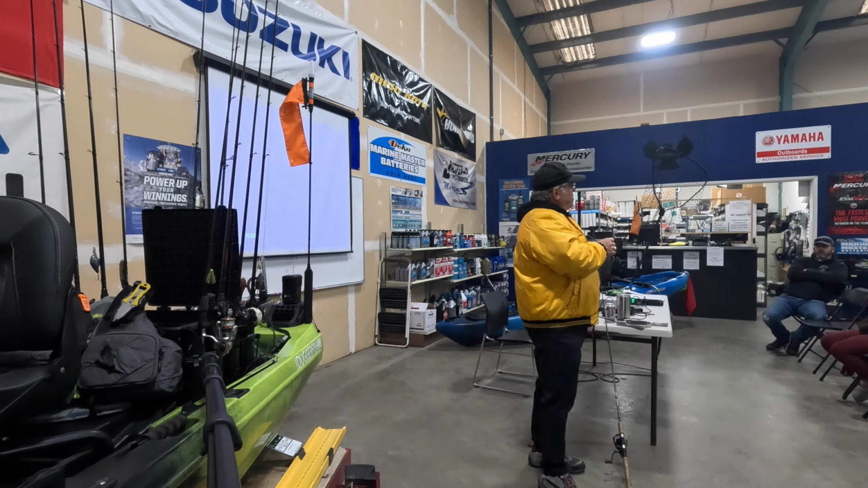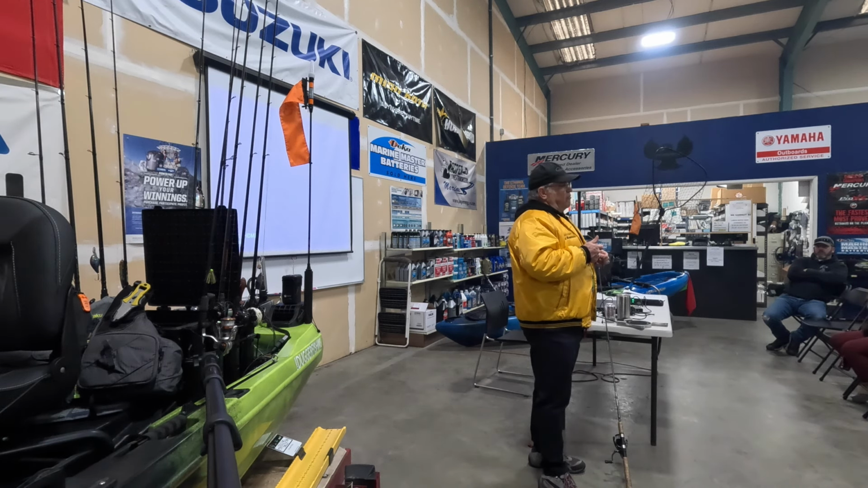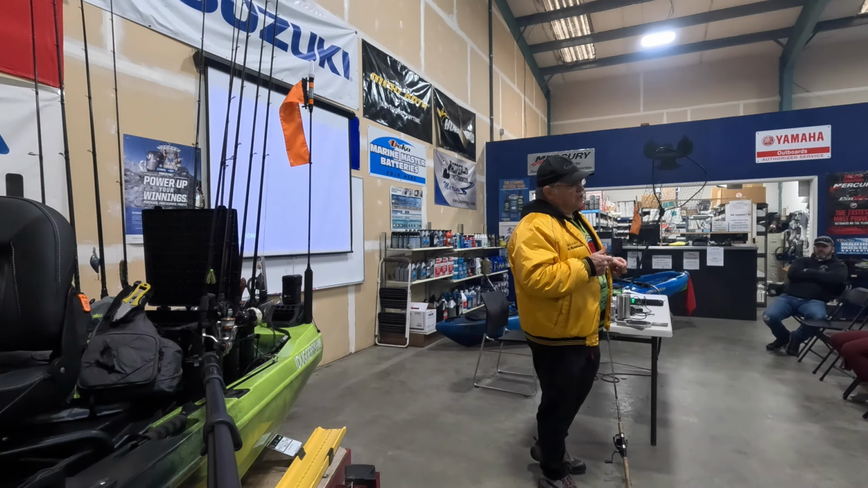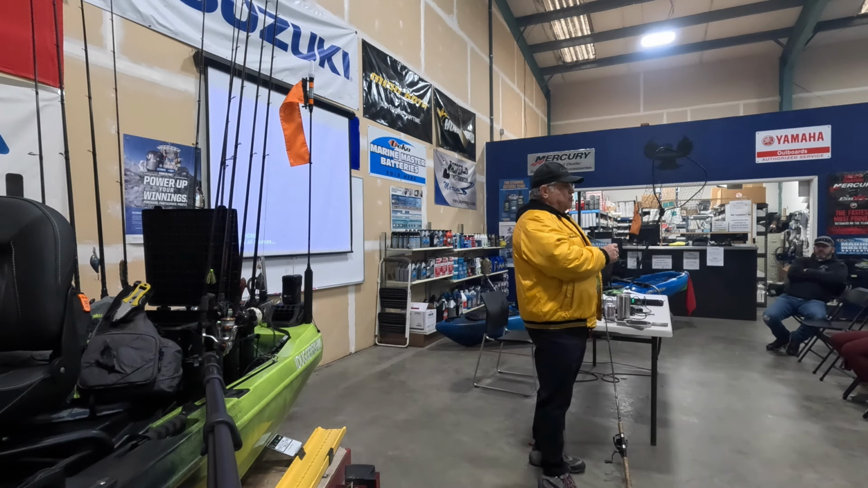So by using that smaller hook, when you set the hook, it'll slip through the tooth patch of a smallmouth bass and stay hooked in them. And you don't lose those fish. They stay hooked. And believe me, it's not just smallmouth bass, it's largemouth bass too.